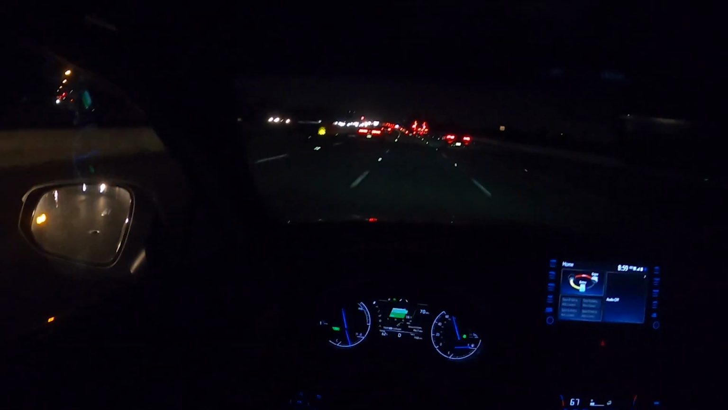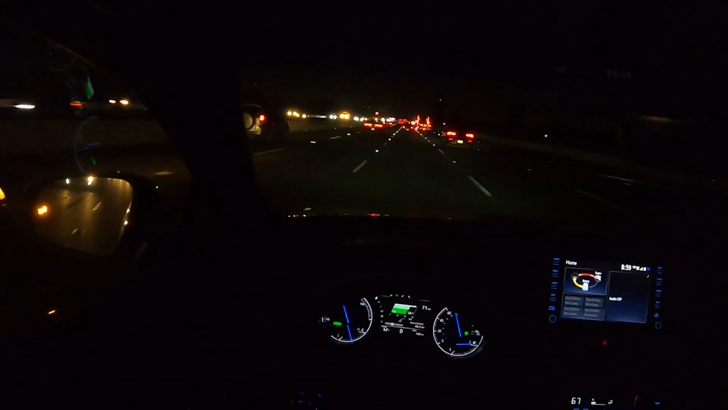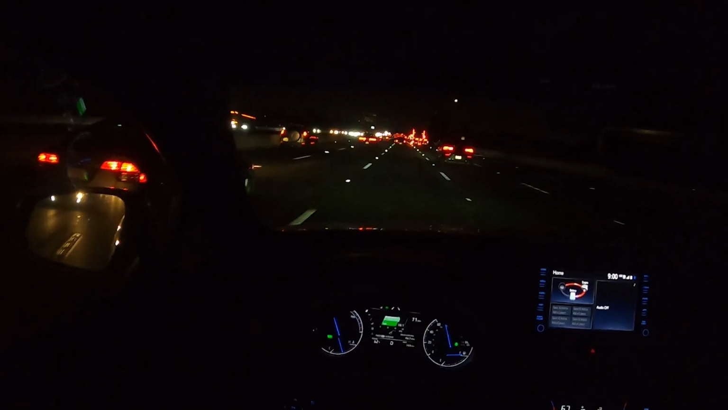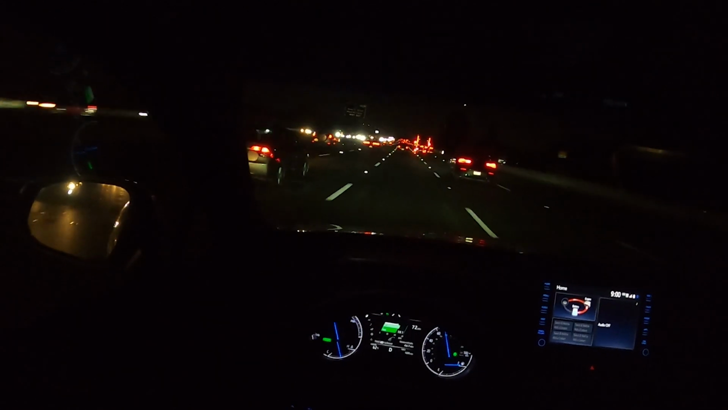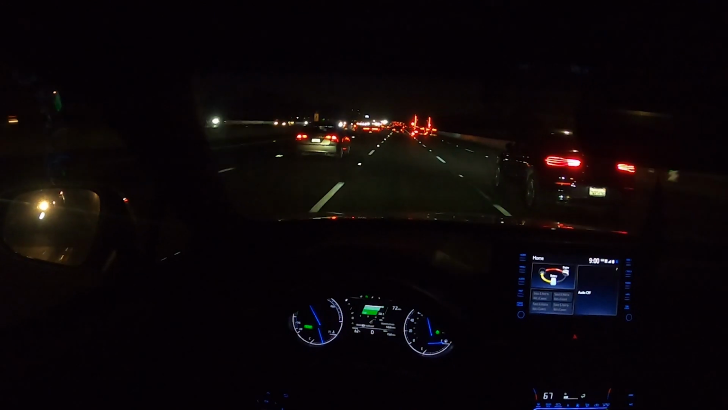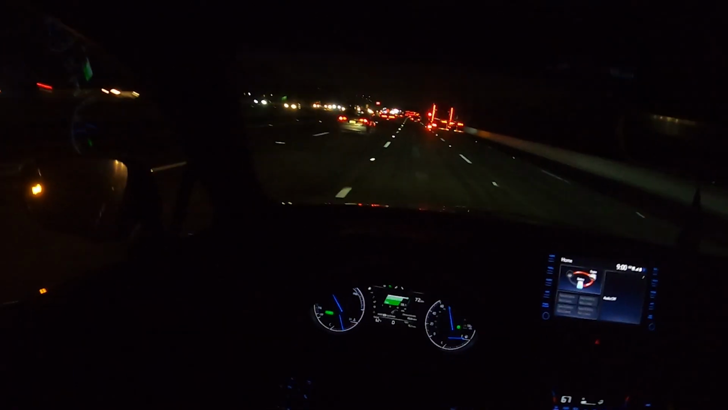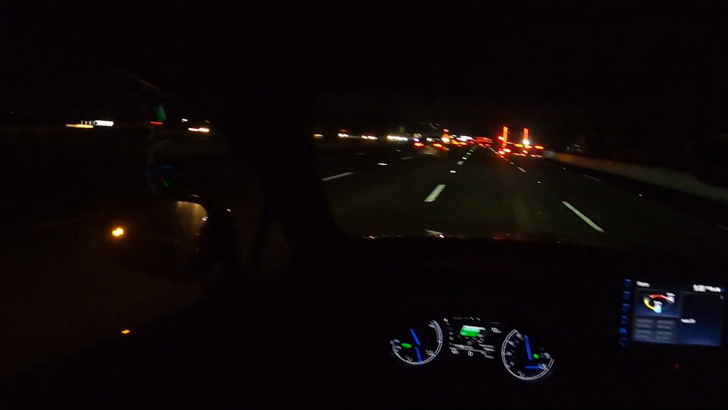I just don't really like driving it because there's not a whole lot going on. There's nothing to excite me or offend me. But it's a nice car. And I like the way it looks. And I like the fact that it's all-wheel drive, and I like the fact it's a hybrid. So there are things I like about this car.